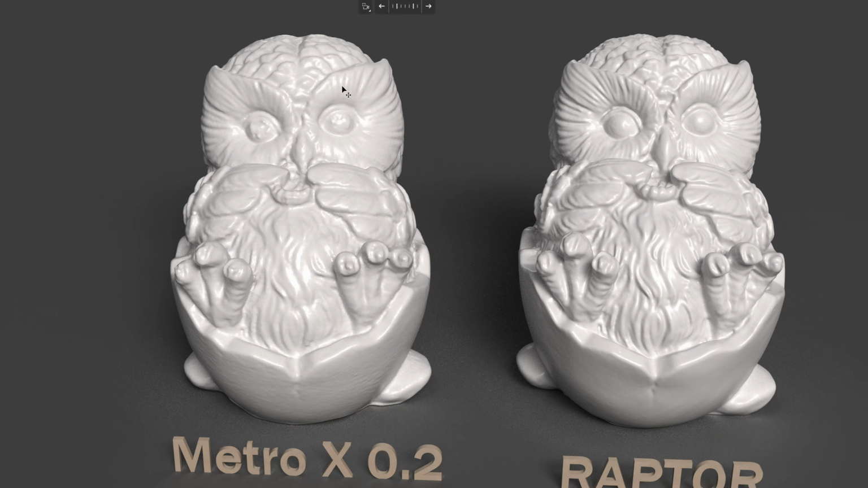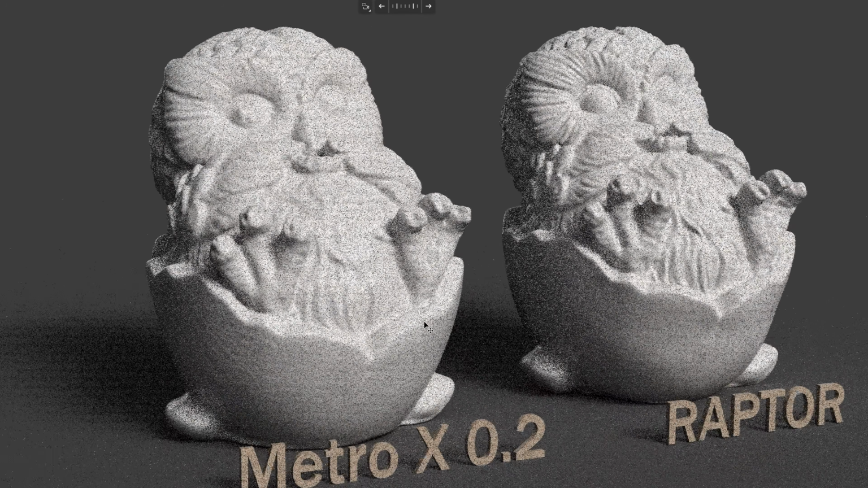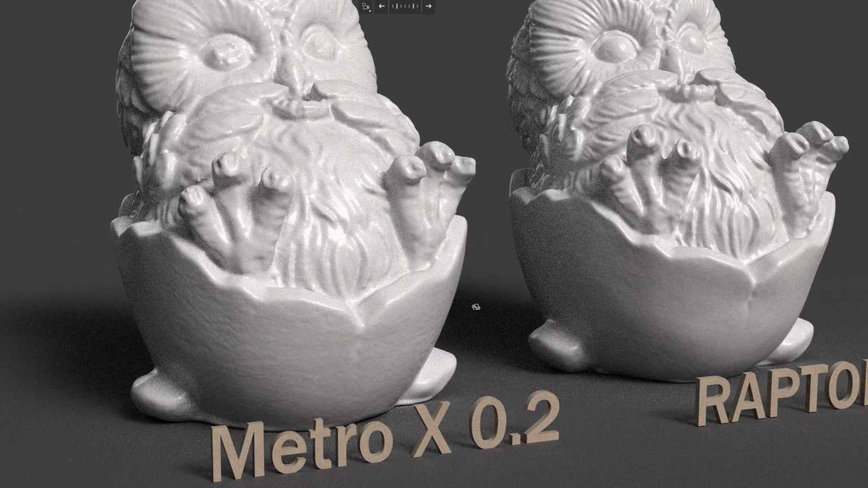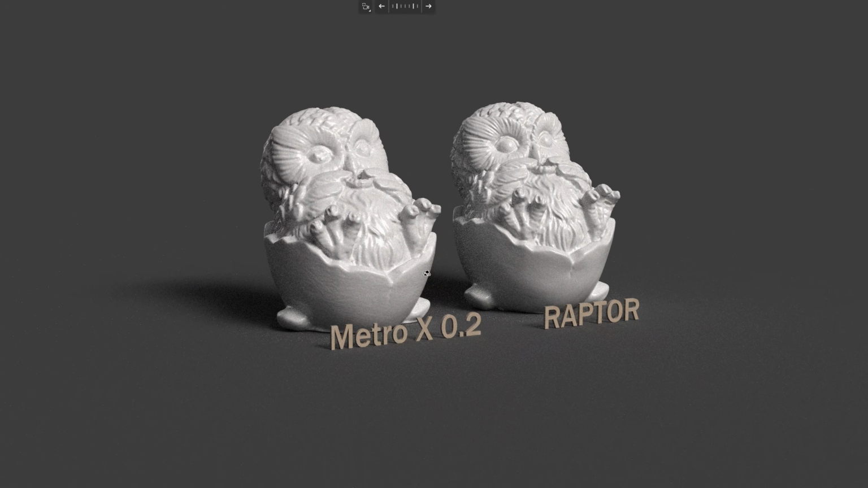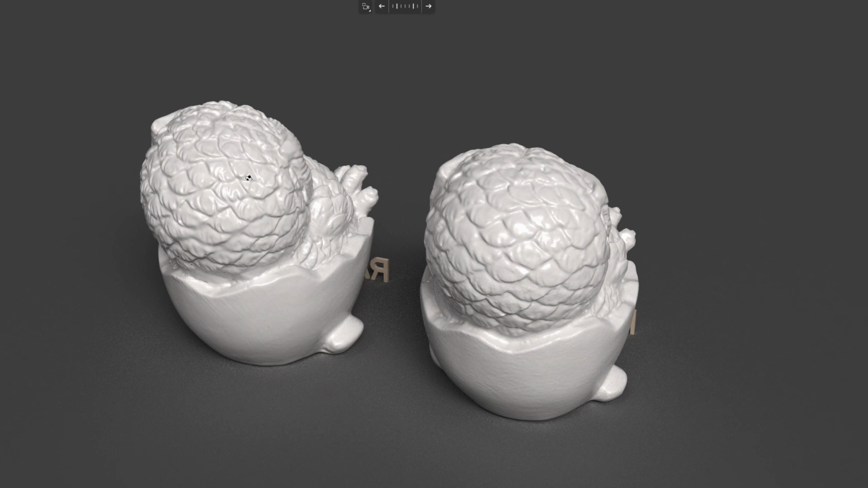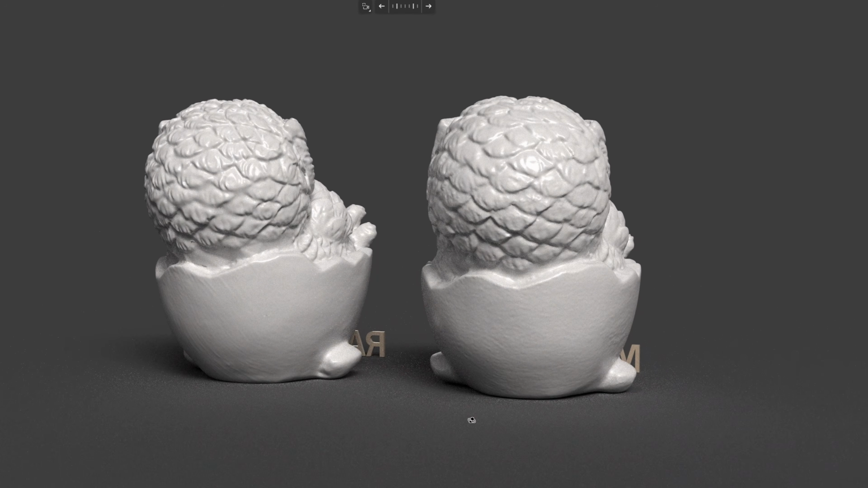See, the detail of the eyes is much lower, and if you look at the eggshell, it's the same as when we scanned the egg. It gives a rough surface, and there is a seam line here, as you can see, because it has lower precision. Okay, let's move to the back side. The detail of the feather from the Raptor is higher than the detail from the Metro X, and the smoothness of the eggshell is also different.